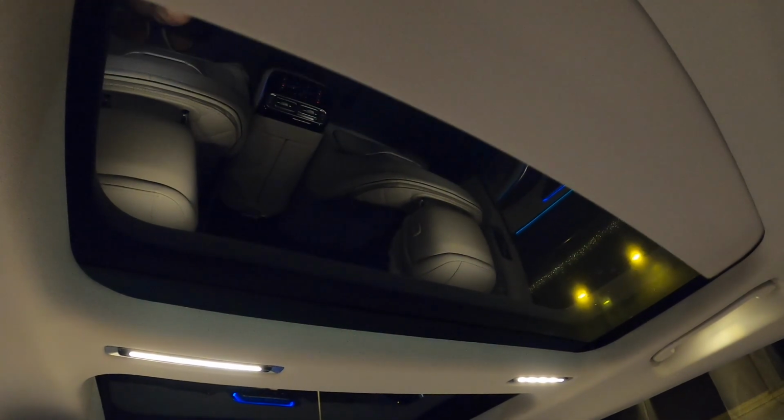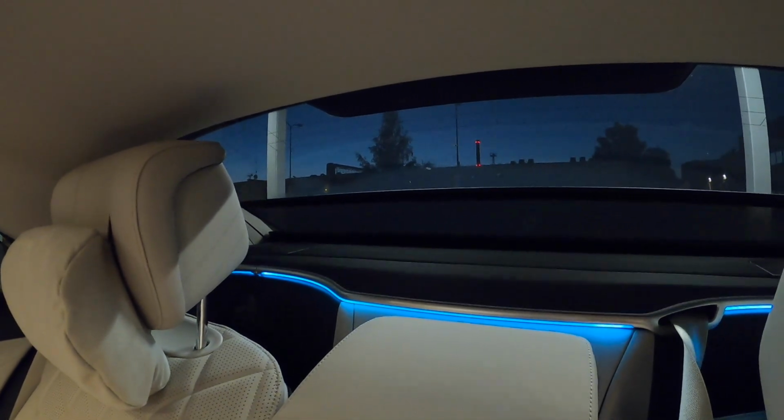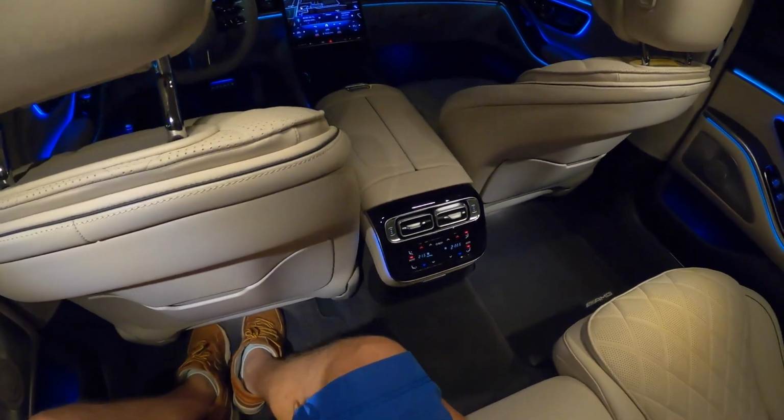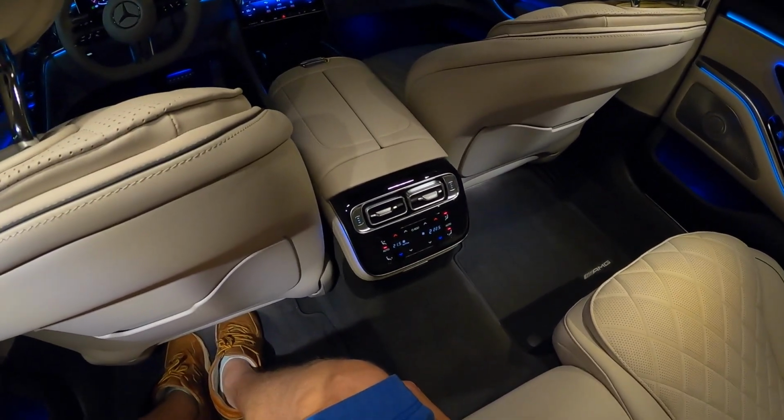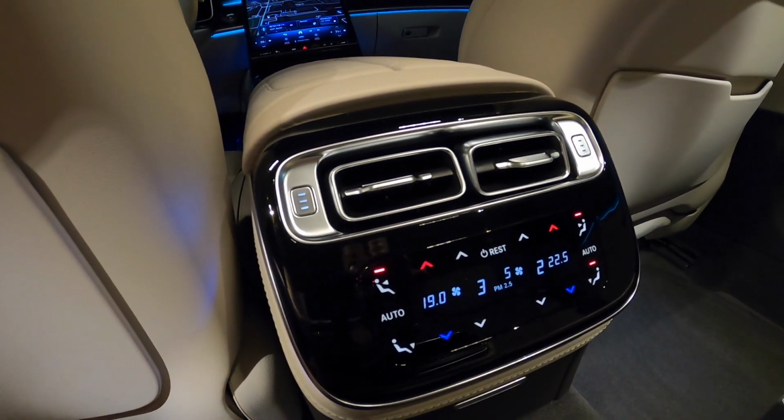Panoramic roof, separately for the rear sunshade. And this example here has the 4-zone climate system, and it has 4 automatic zones.